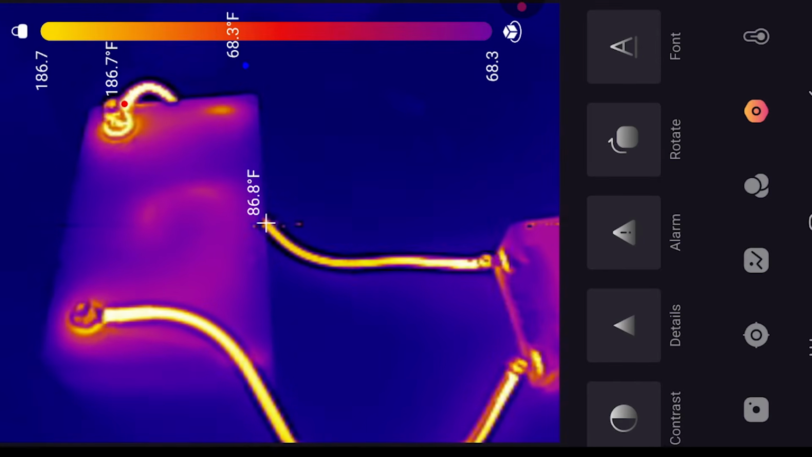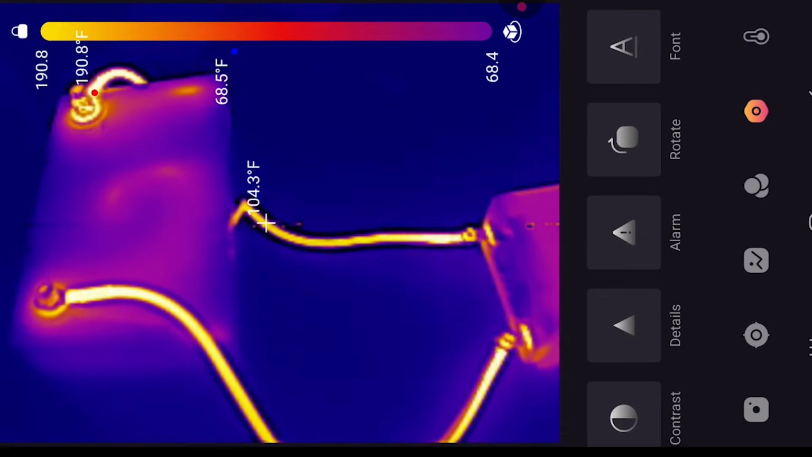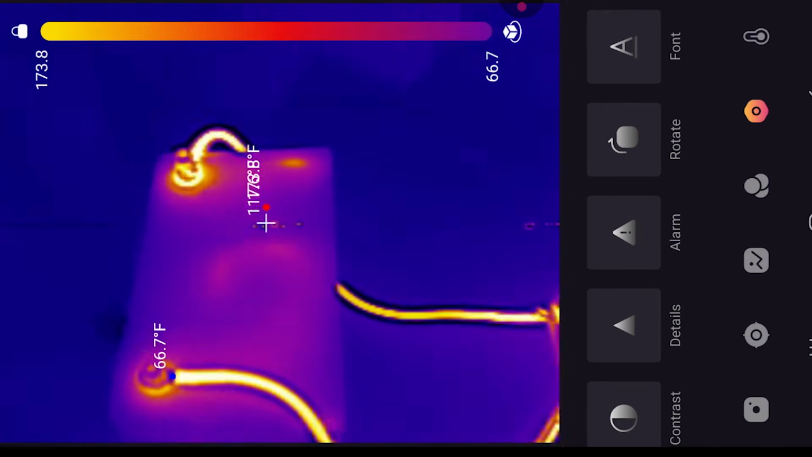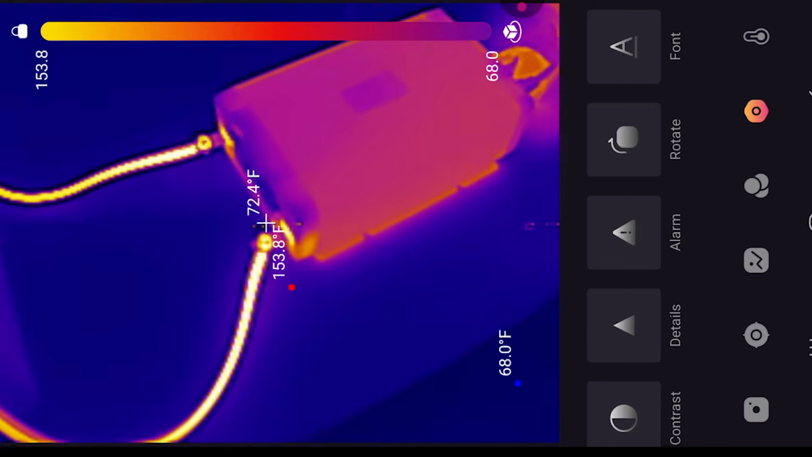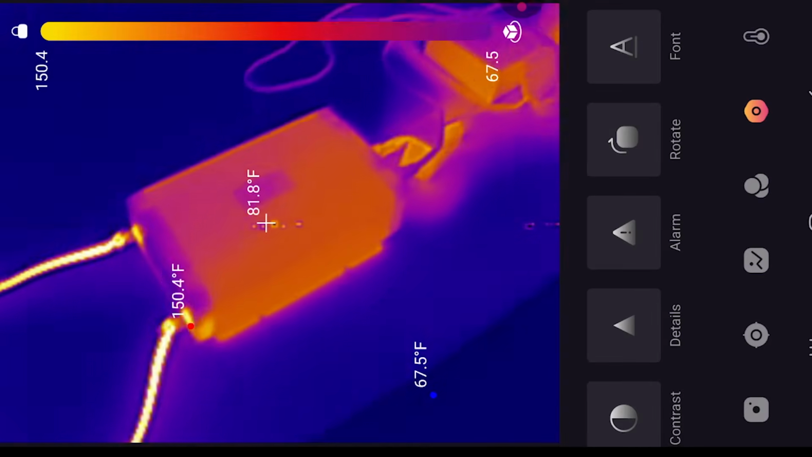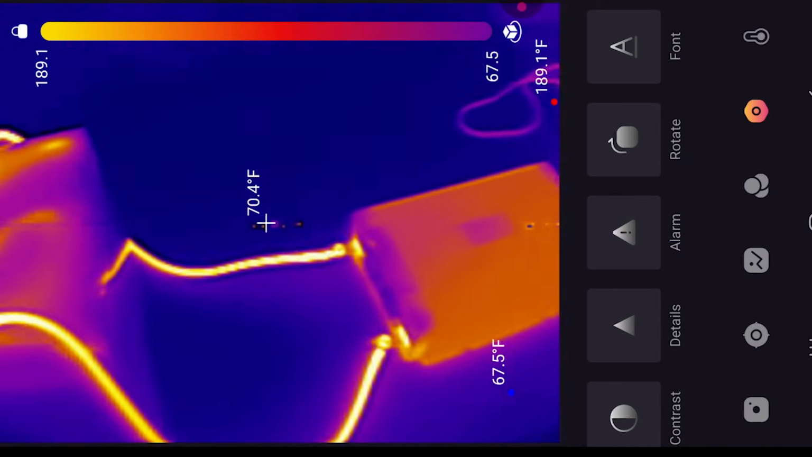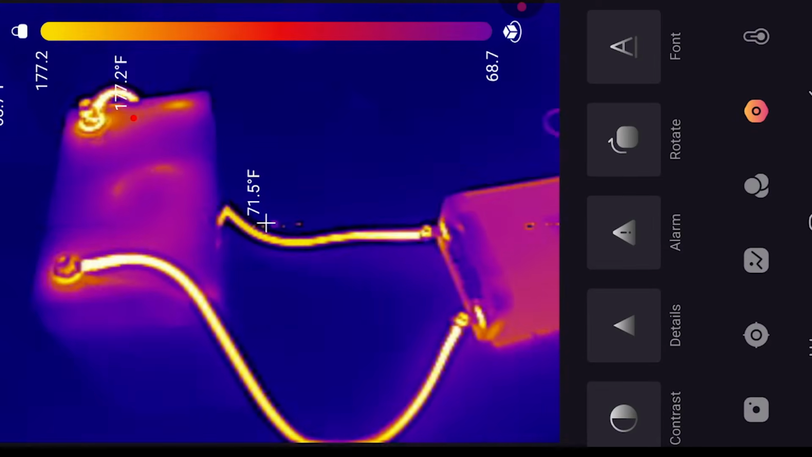It keeps on trying to figure out the highest and lowest temperatures, and then it does that center point right there. So if you put the center point on something, you can see the highest temperature is 173 degrees. If you looked at these, it's 110, it's 157 over here. But overall, the TopDon is really smooth, and those heaters over there are 300, 225 degrees. You can see that the frame rate is pretty good. So I'm pretty happy with the TopDon.